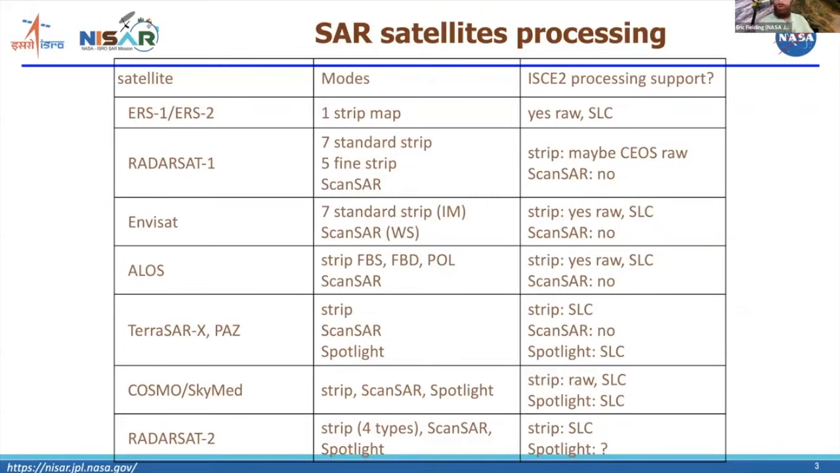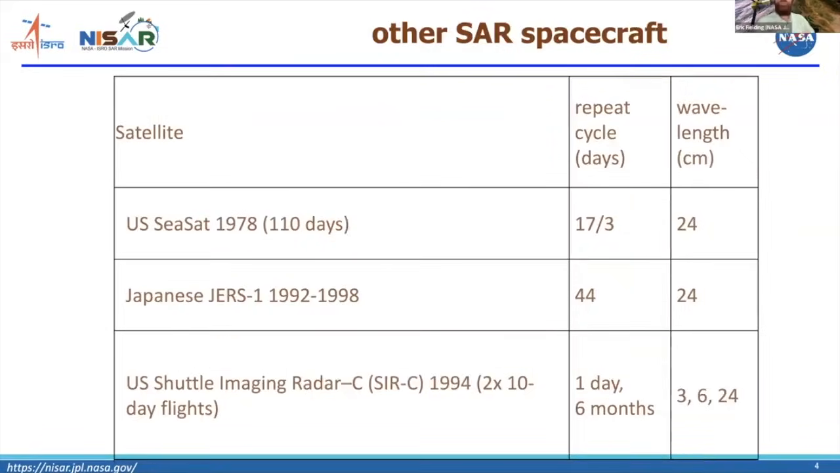RadarSat-2, it is possible to process the strip map data SLCs, for the few scenes that I was allowed to get, but due to the low availability, it's not been tested much.